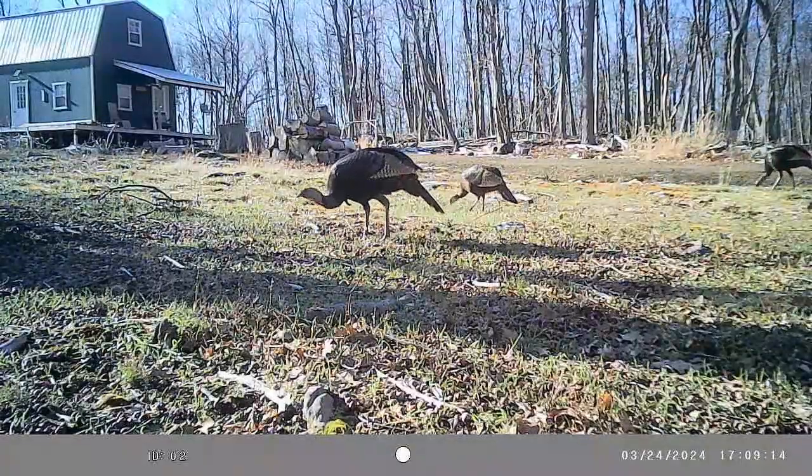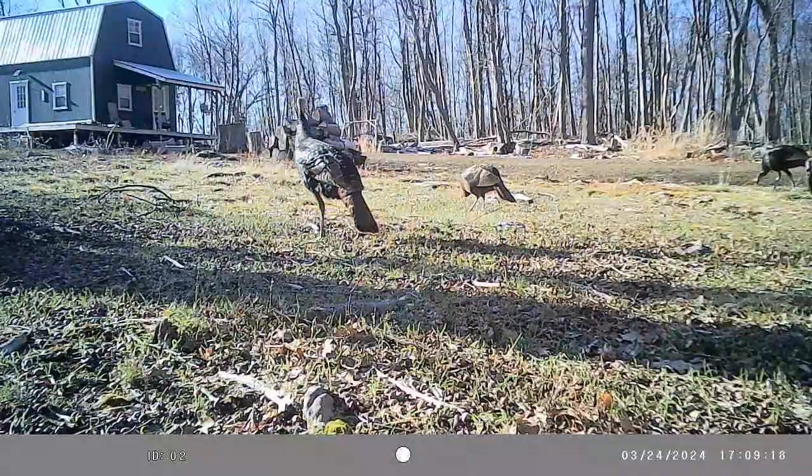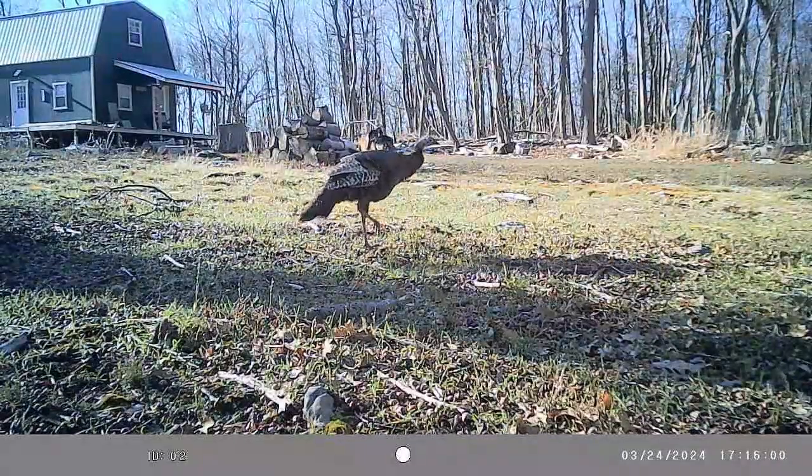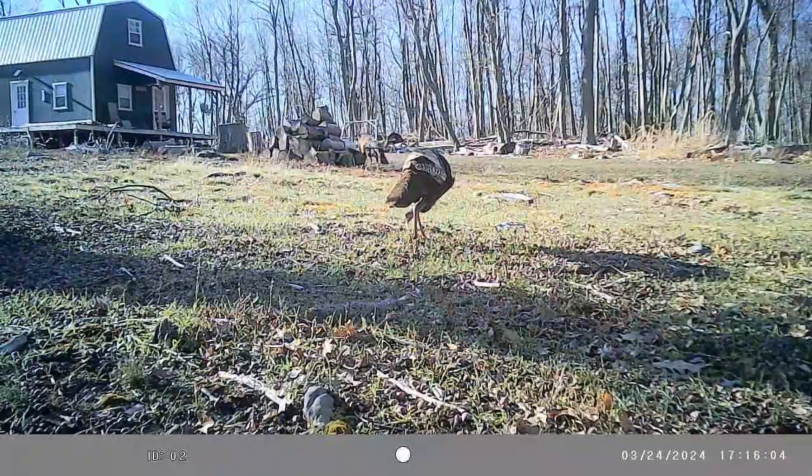We got a nice little group of turkeys in here, but this is pretty common that they show up a month or two before spring gobbler season gets here, and then they disappear normally.